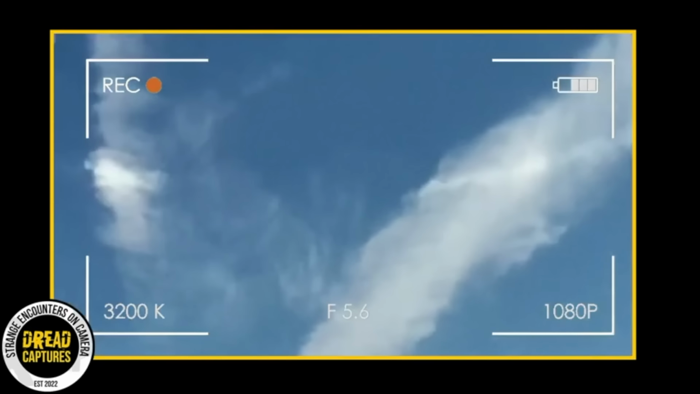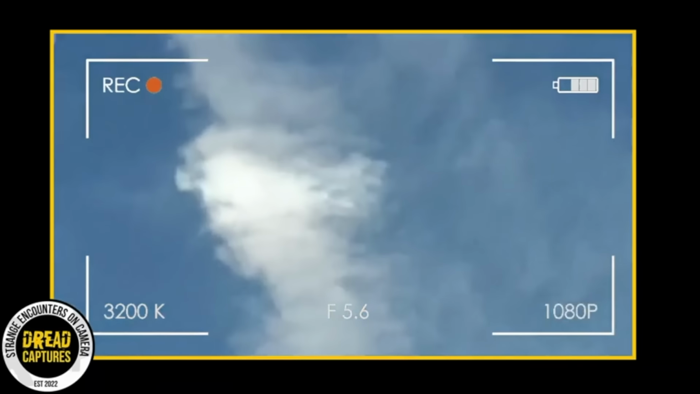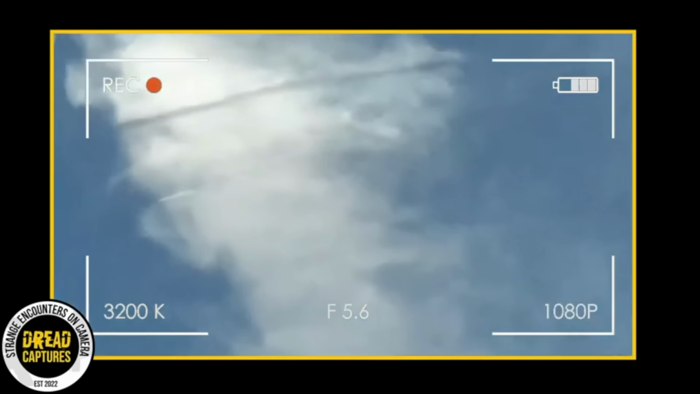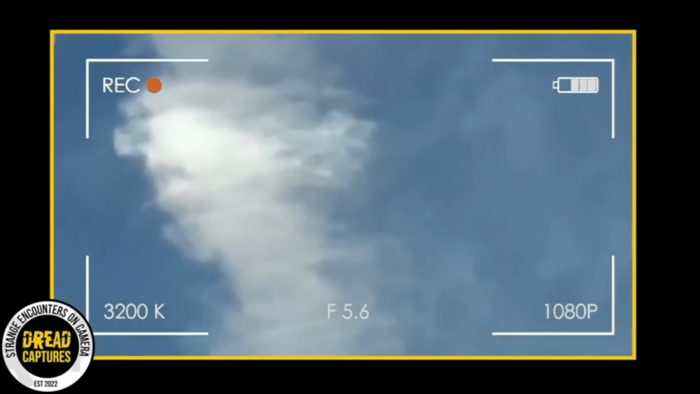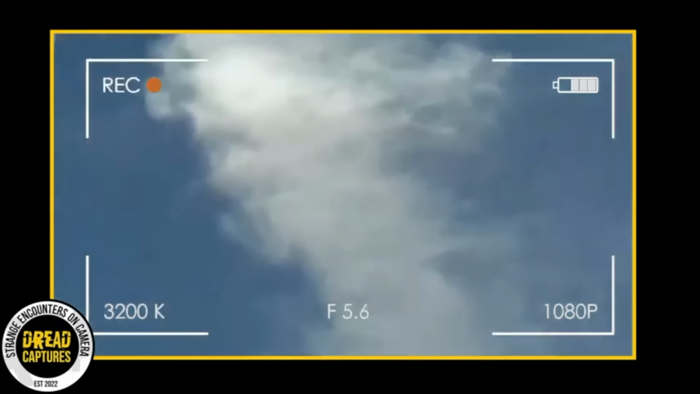The sky holds many mysteries beyond just UFOs. For instance, take a look at this unusual footage from LPE 360, captured in Syria. In this video, a typical blue sky is dotted with white clouds. At a first glance, everything looks pretty ordinary.